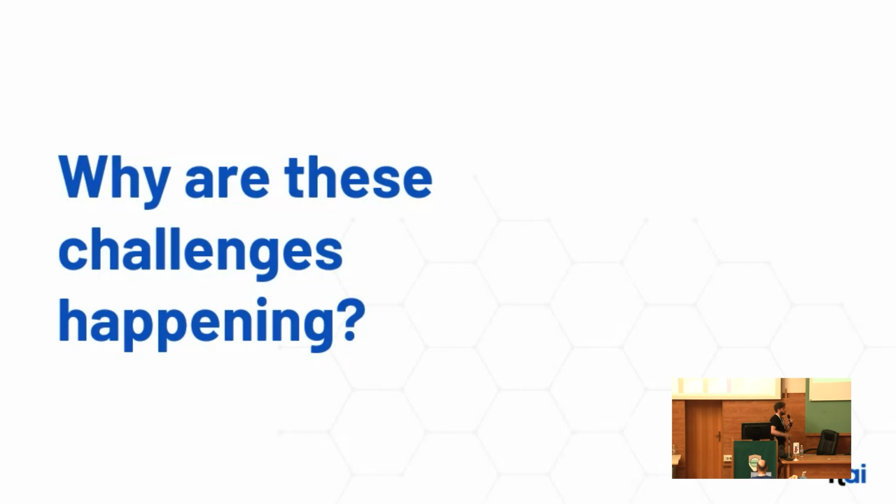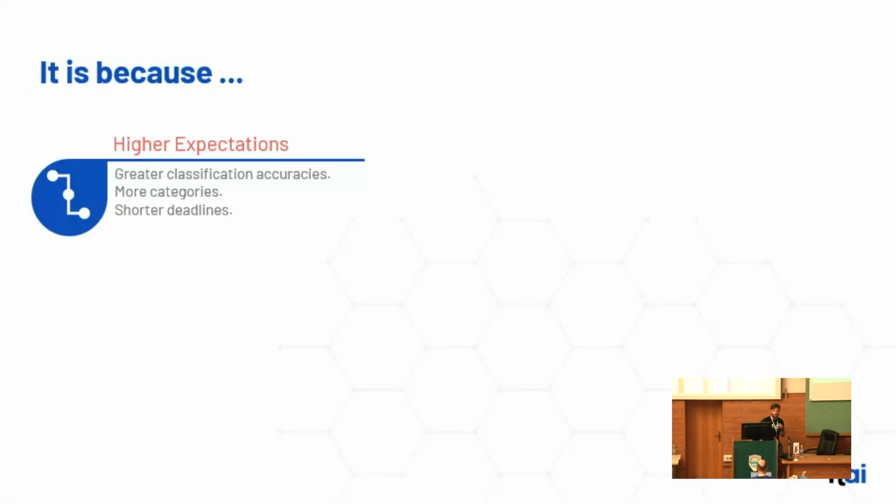So why are all those challenges happening? There are different drivers from the pull and push side that are playing here. One is that as the industry for LiDAR is maturing, we are getting higher and higher expectations in projects. We are requested to deliver greater classification accuracies.